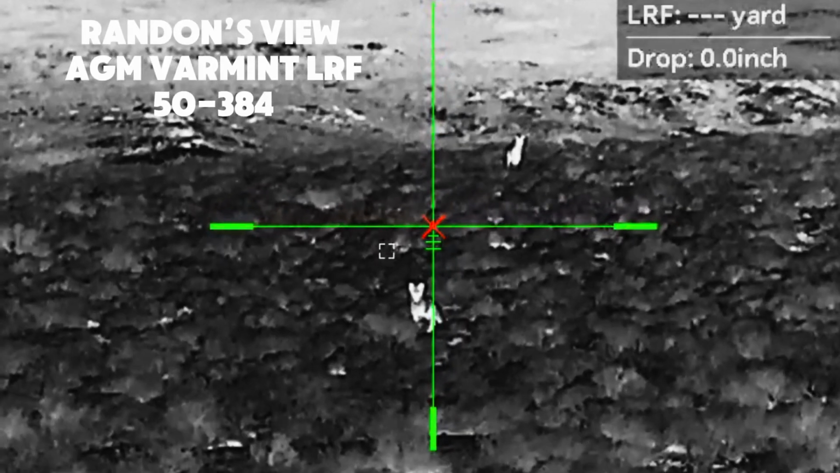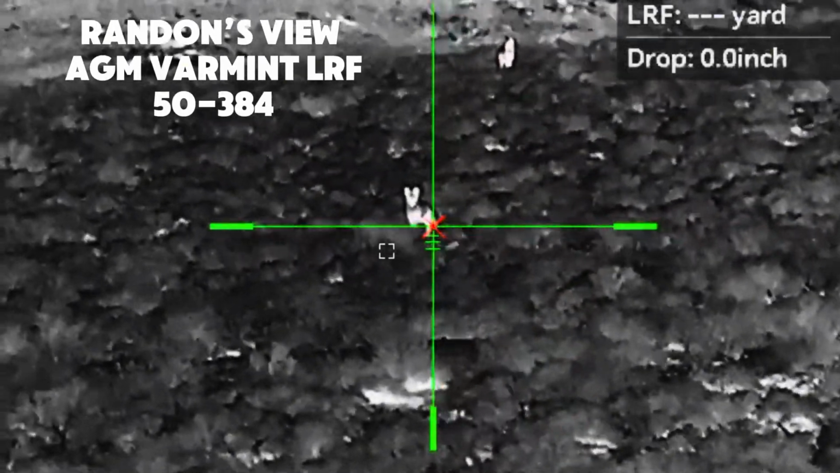Crap, I lost where he is. Do you know where he is? Take the one on the back.